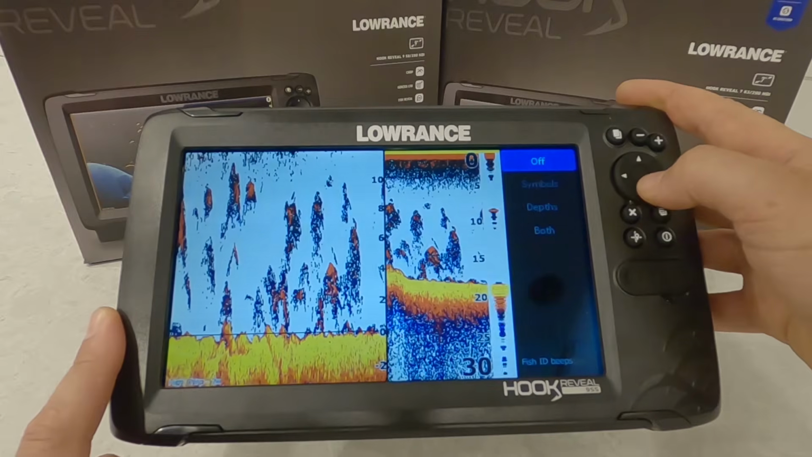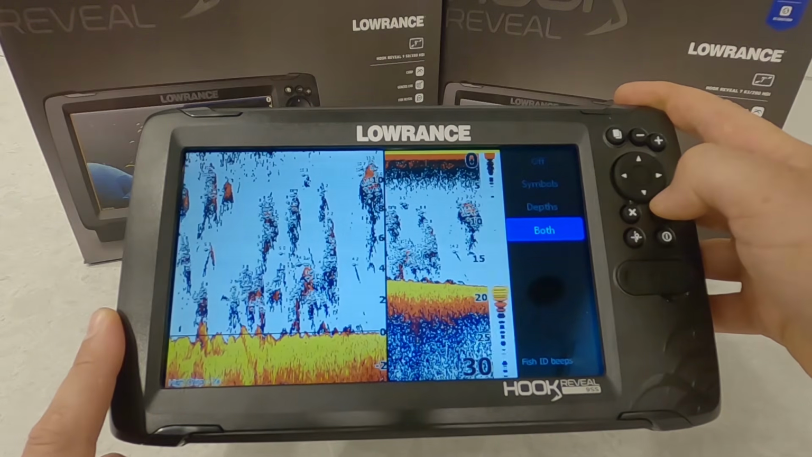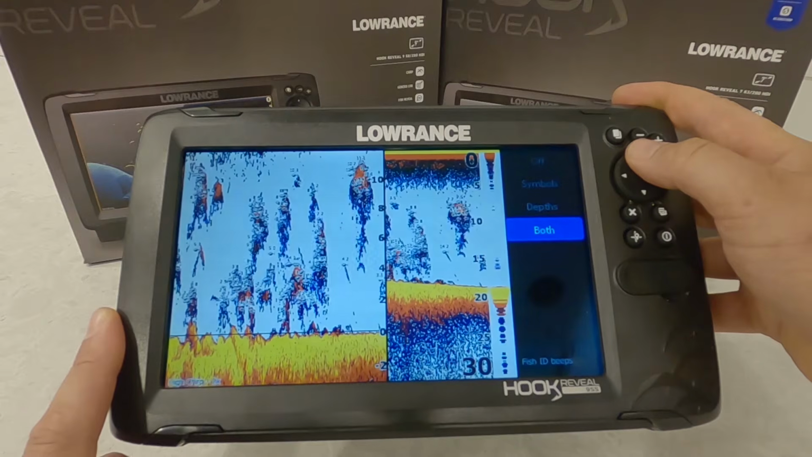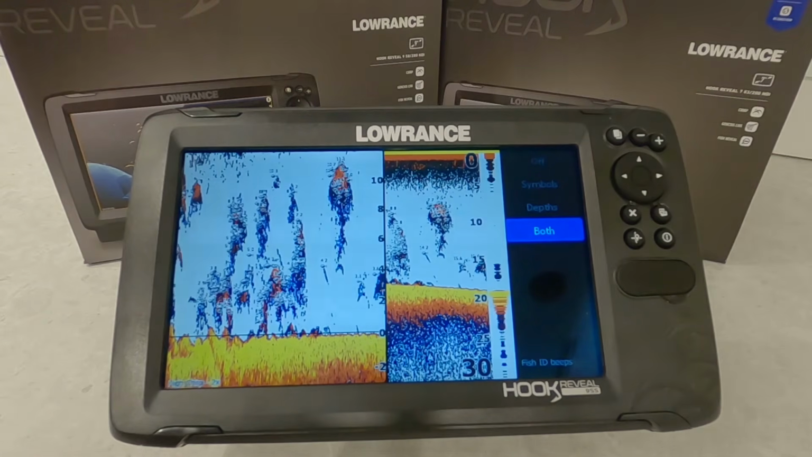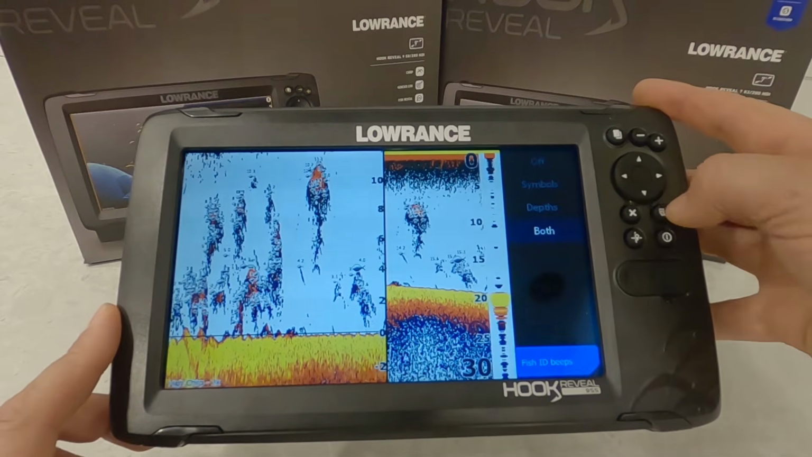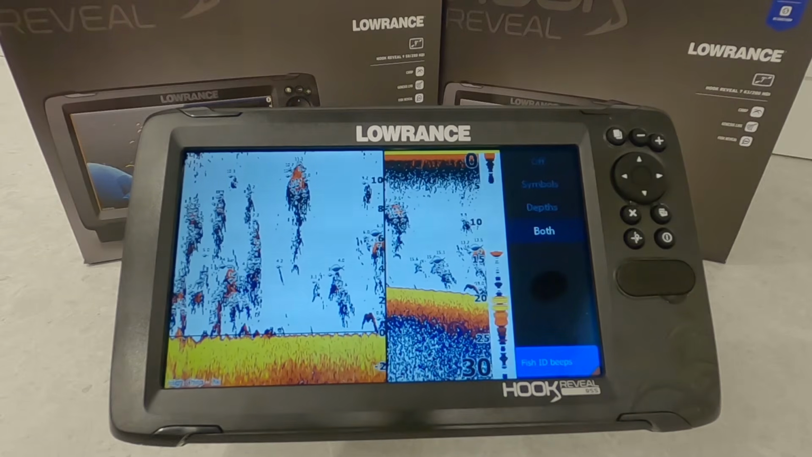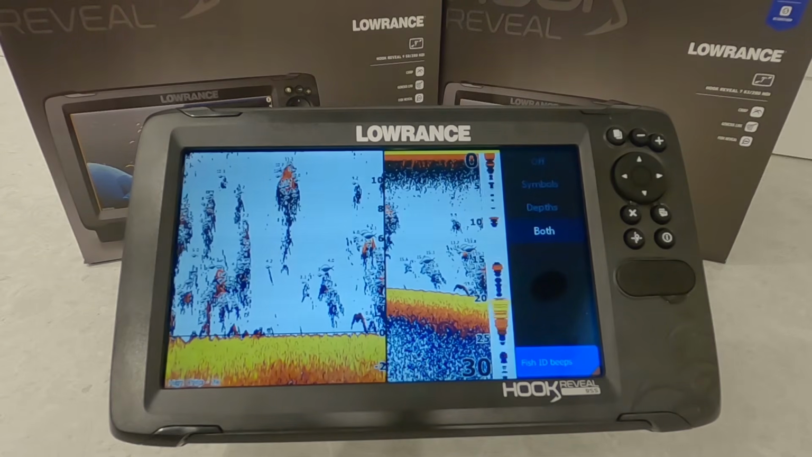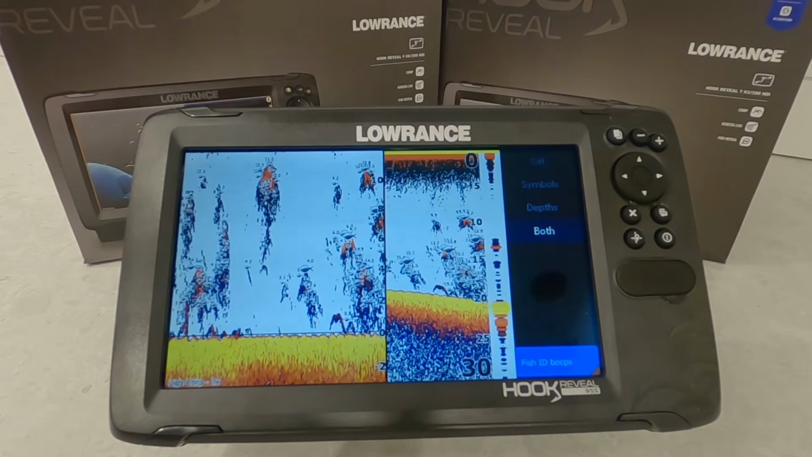Fish ID, please do not turn this on. This will show up fish symbols, which is extremely inaccurate. This does not show you fish. This will only show you an object suspended in the water that the unit interprets as a fish. It cannot tell you it's a fish or not. And even worse than turning that on is the fish ID beeps, where it will beep every time one of these fish come through. This is not a feature you need. They need to take this out of their units. I don't know why they have it in here.